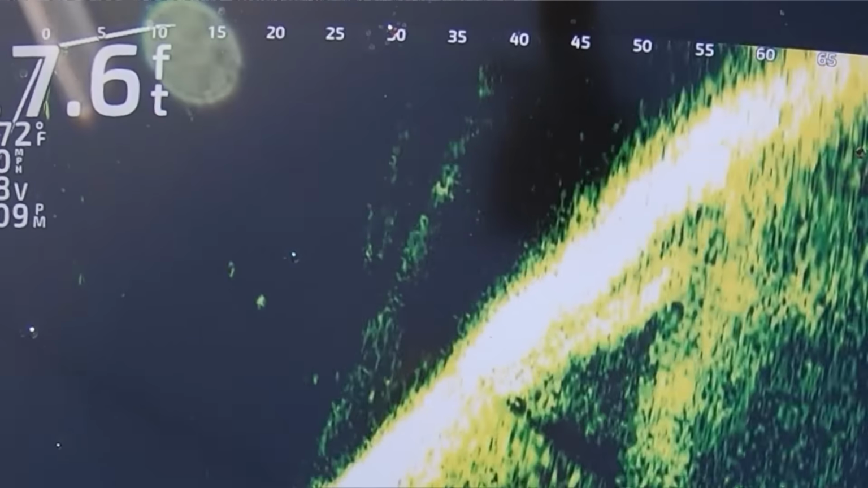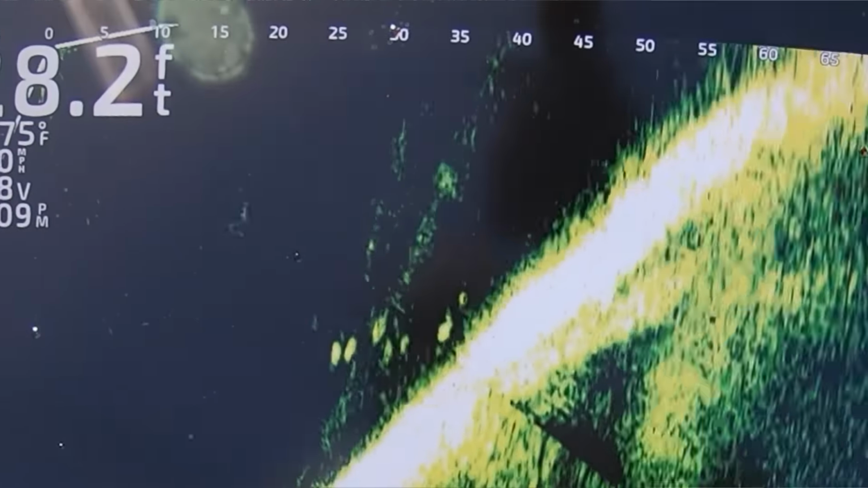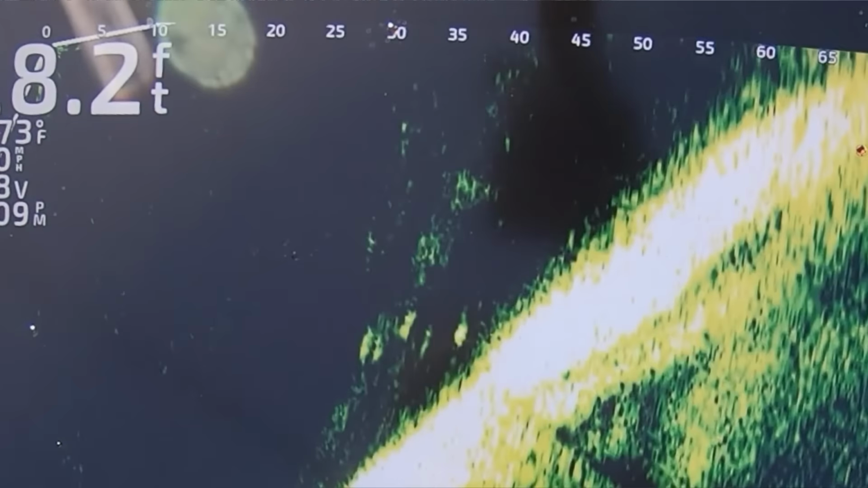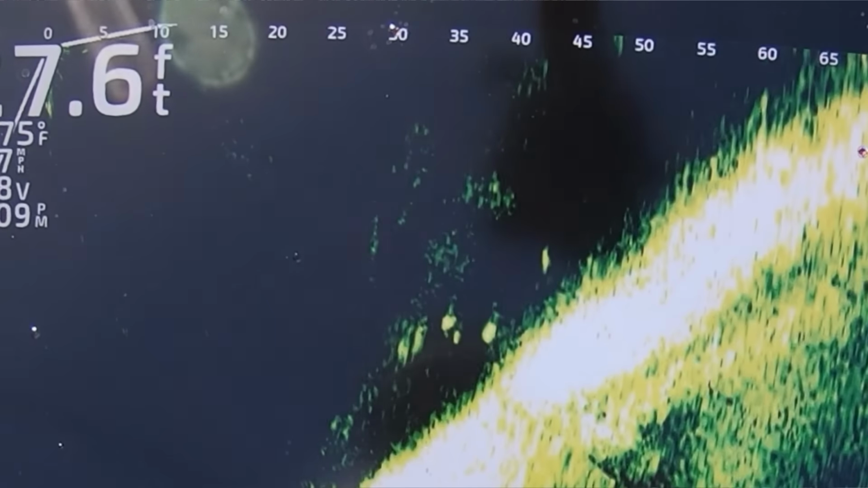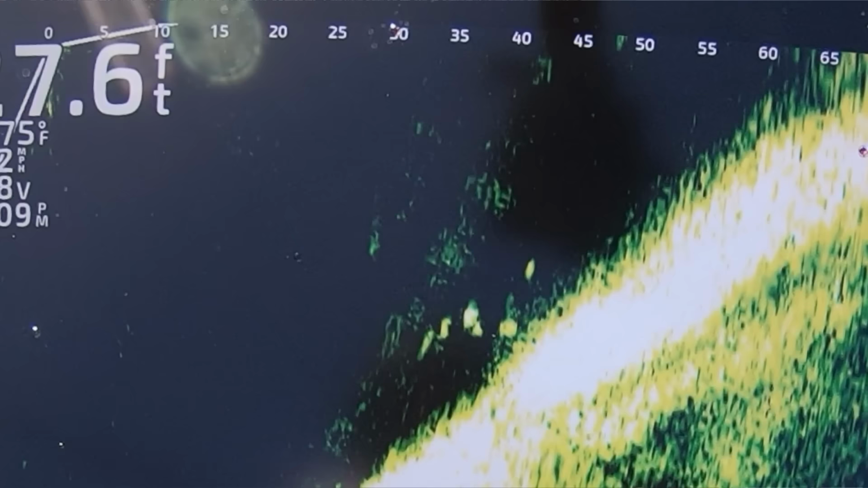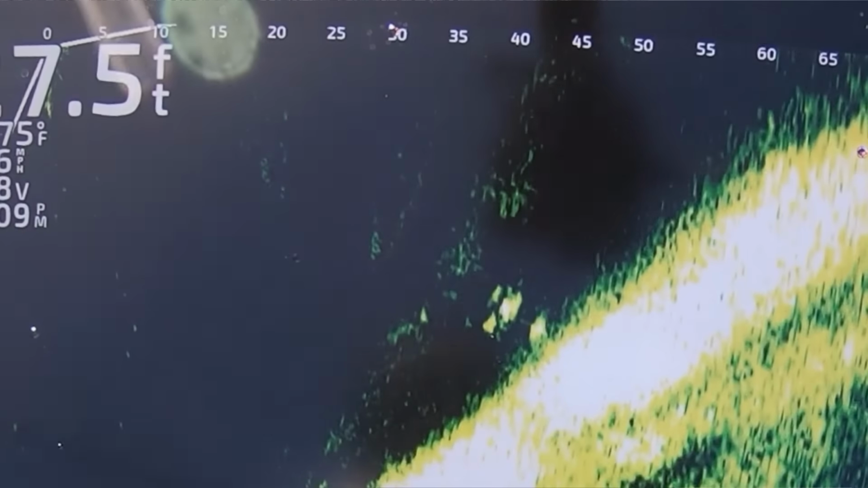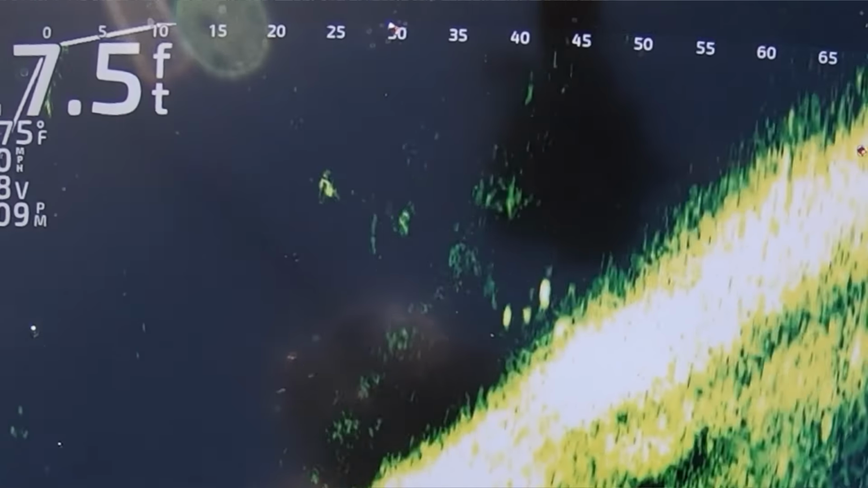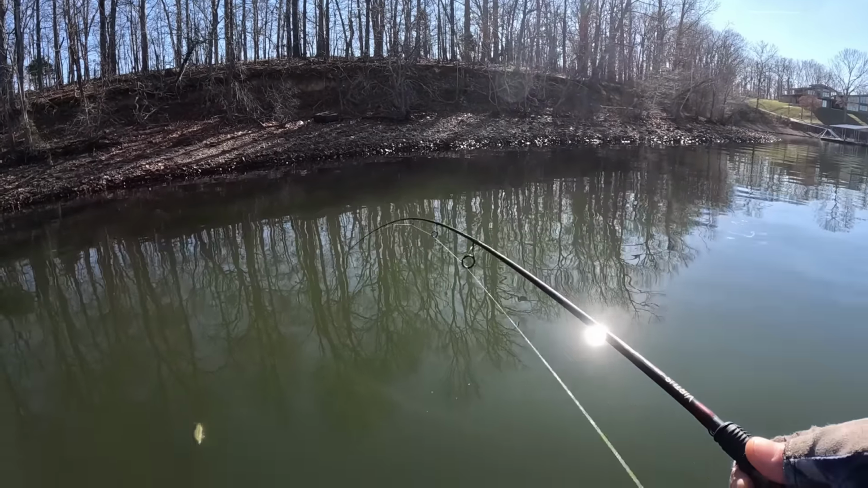I believe that fish was hitting the jerkbait. Got one. Little fish. I'll take him now.